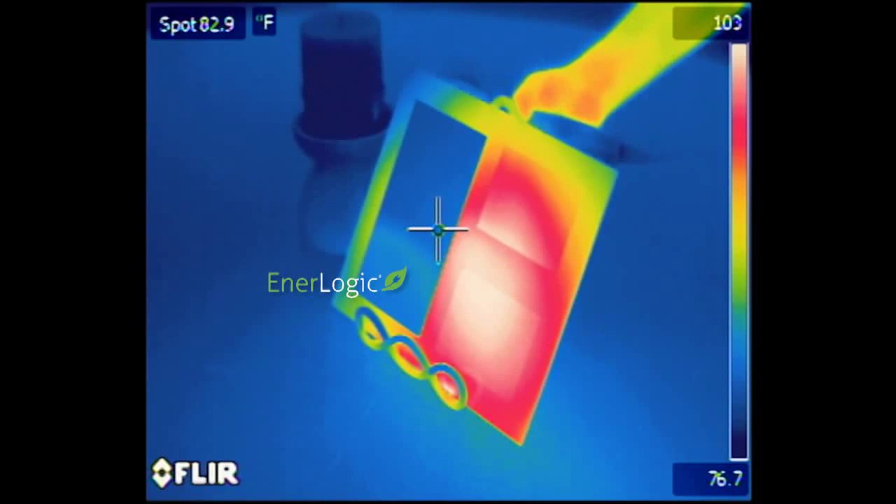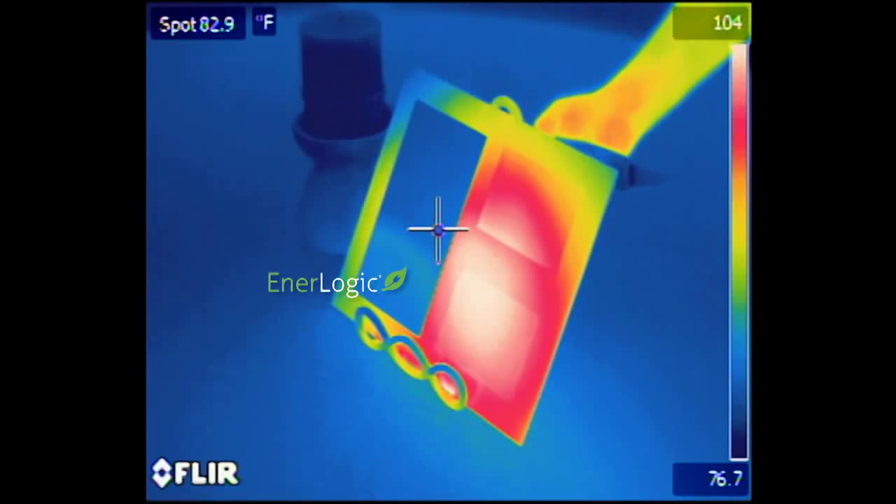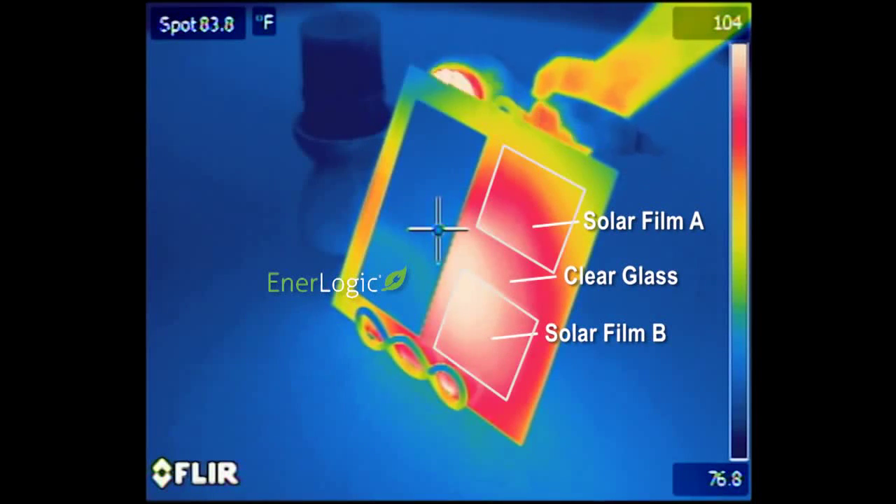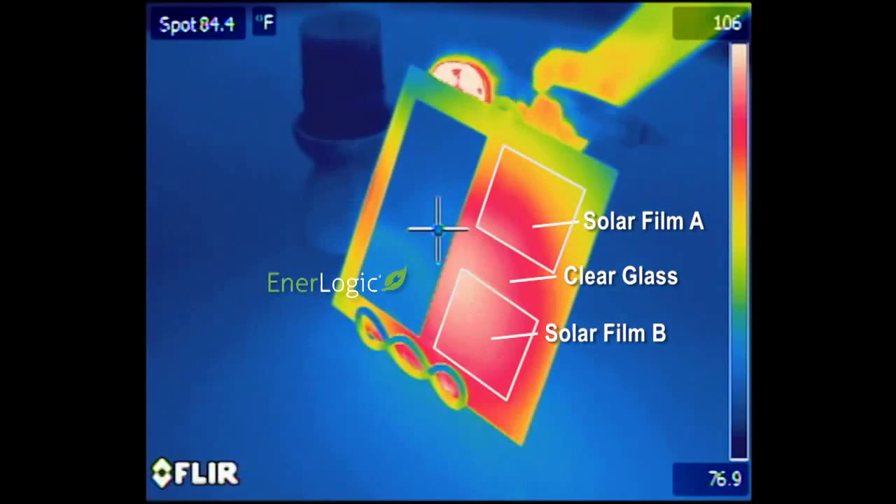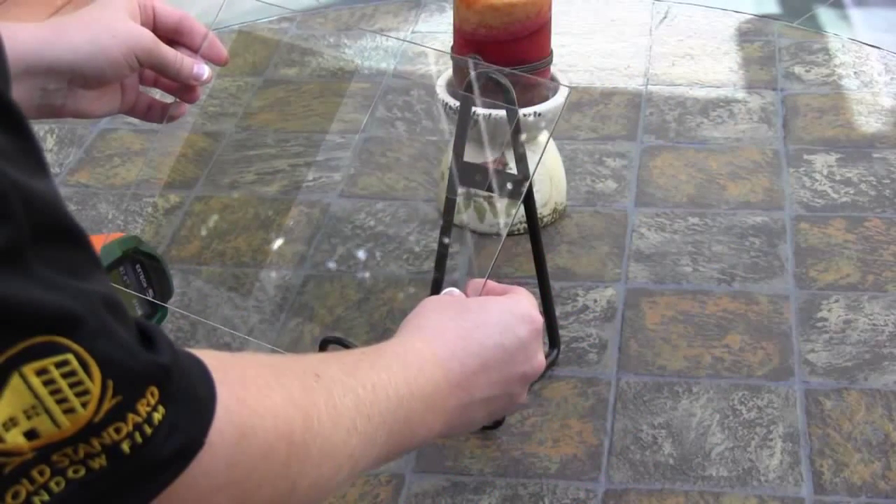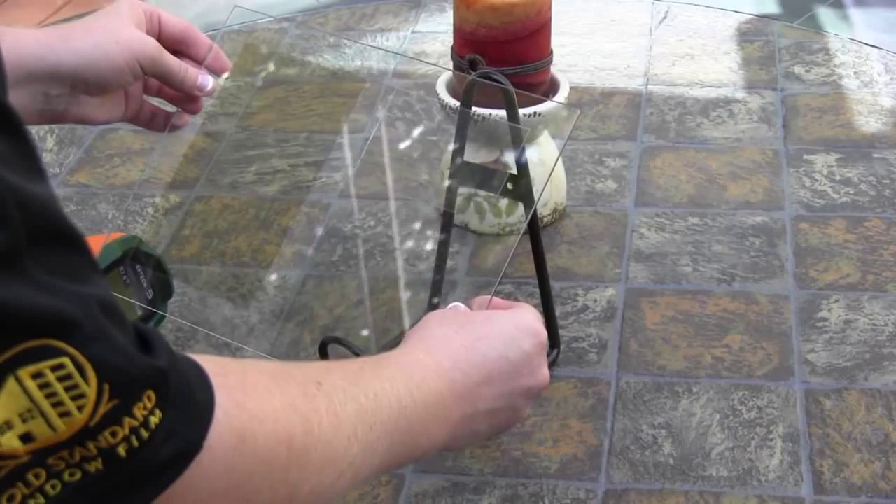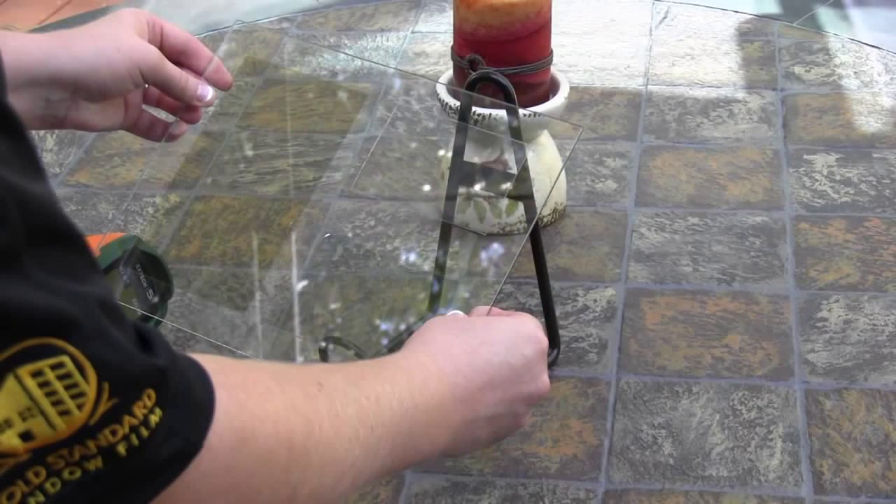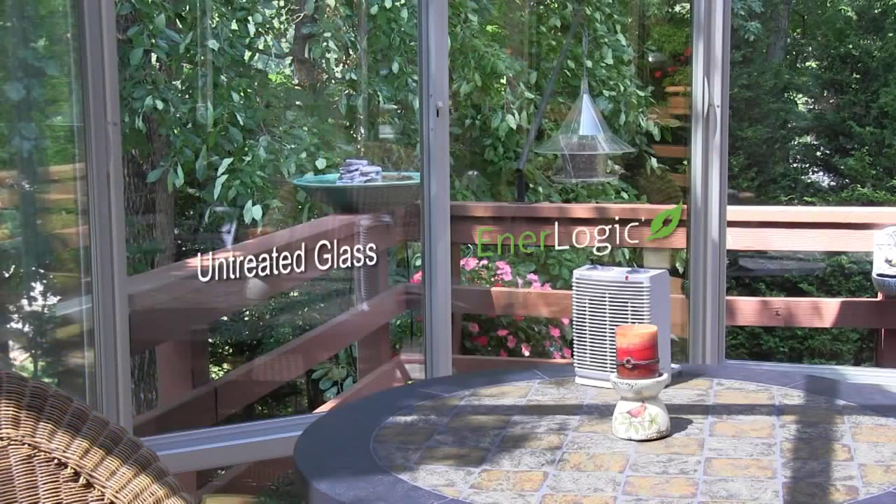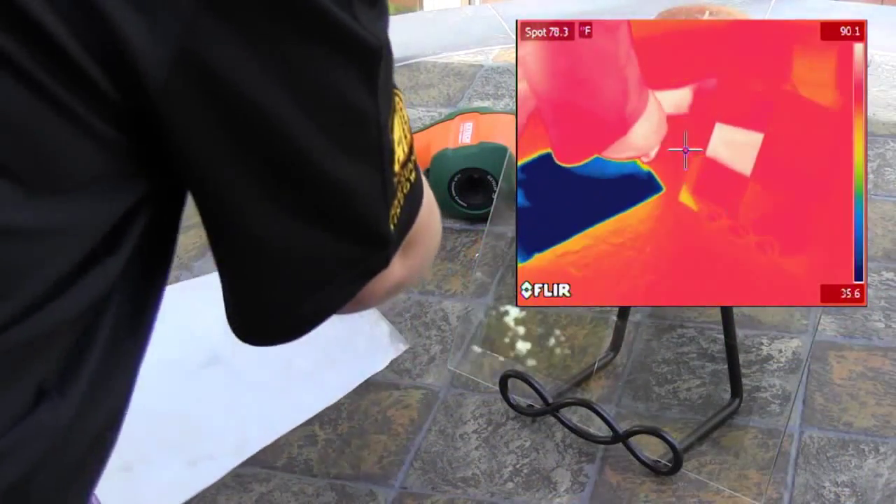What we are seeing in the EnerLogic area is not the hot surface of the film, but the reflected image of the cool walls of the interior of the home. No longer is the home bathed in the emitted radiated heat from hot glass. The glass is now truly a low-E, or low emissivity surface, unlike the other two regions of our glass sample. With large sun-exposed picture windows, the difference between treated and untreated windows is simply stunning. And with EnerLogic 70, the window surface actually becomes nearly half as reflective as standard glass, enhancing outward views with far less annoying glare and surface reflections.